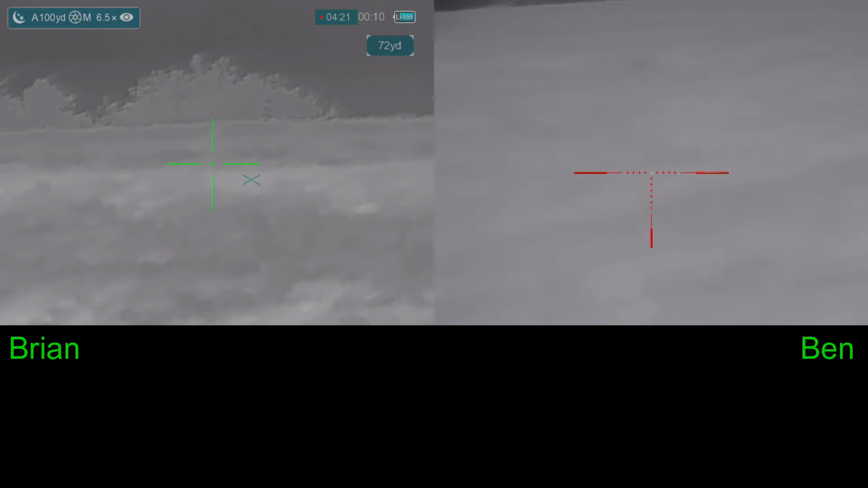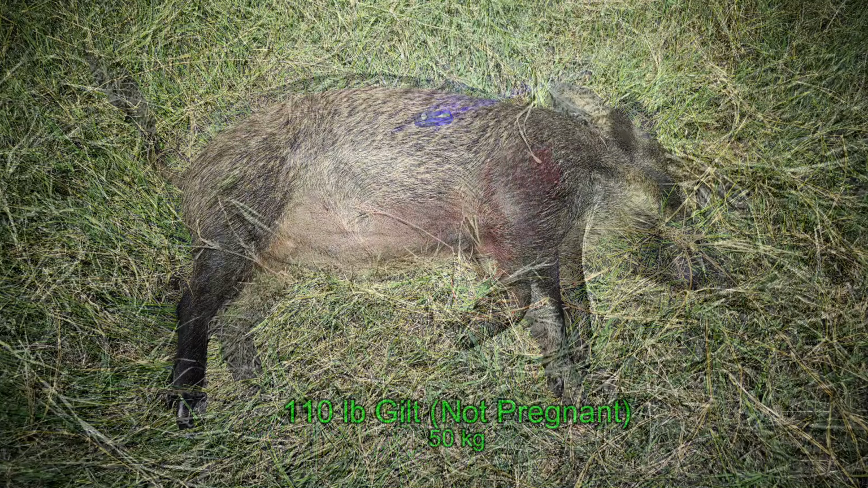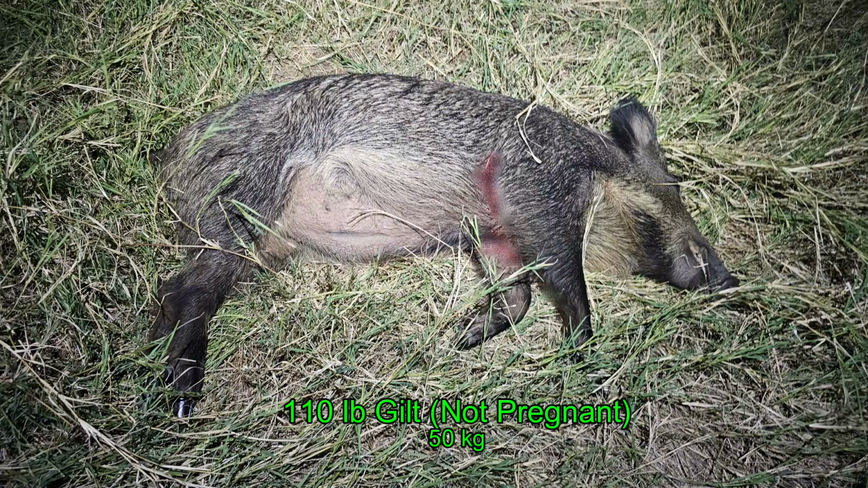Fist bump, boom. Ben's hog turned out to be a pregnant gilt coming in at 150 pounds. We said +1 on board. It was pregnant. It had several amniotic sacs, but we did not find any fetuses in any of them, so we think it's newly pregnant. And my hog was a 110-pound gilt that was not pregnant.